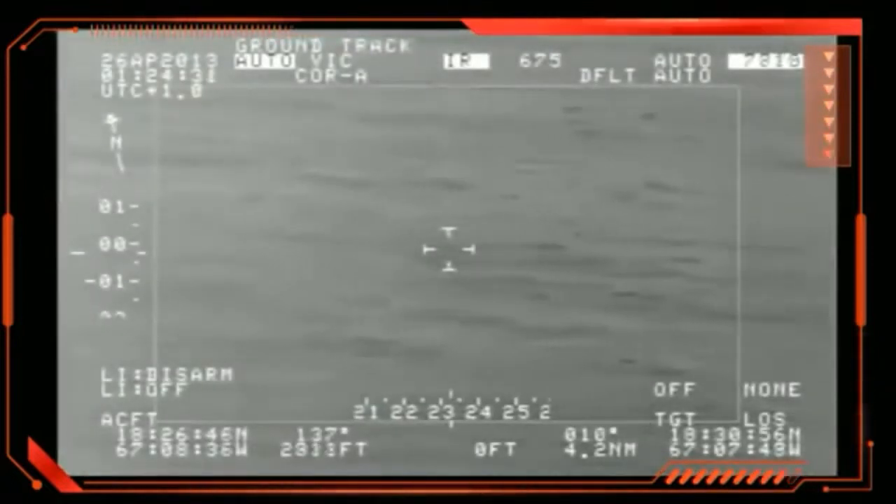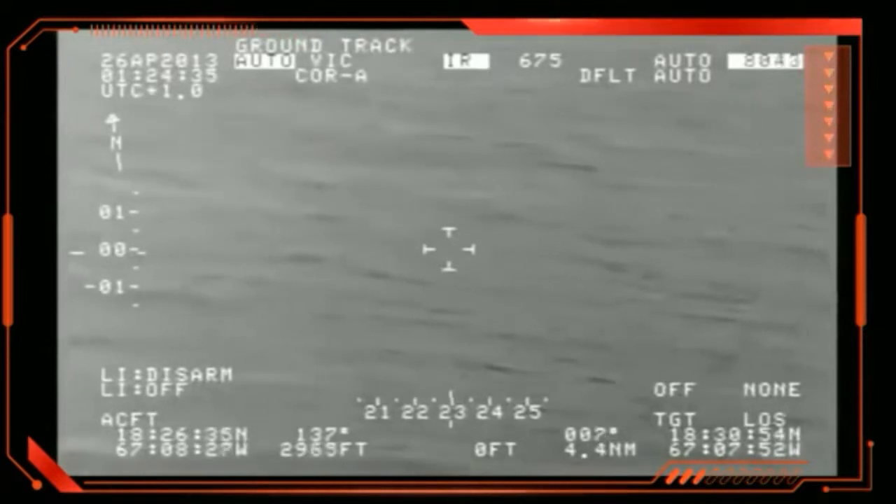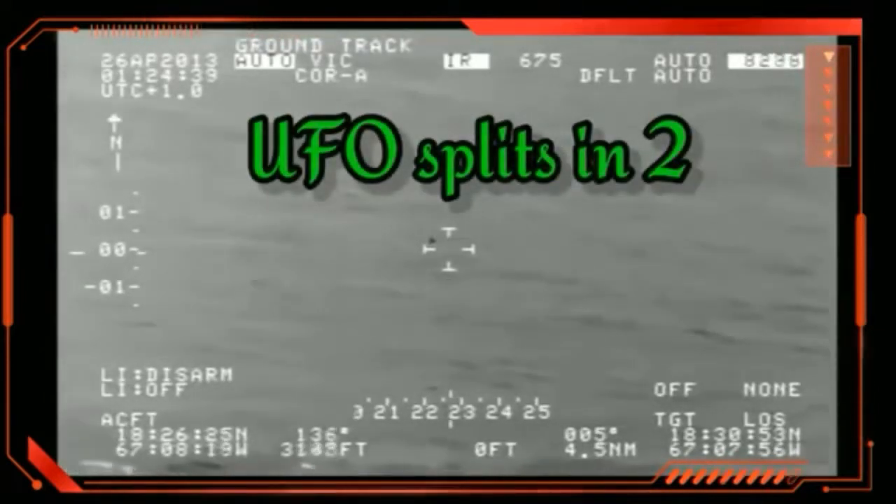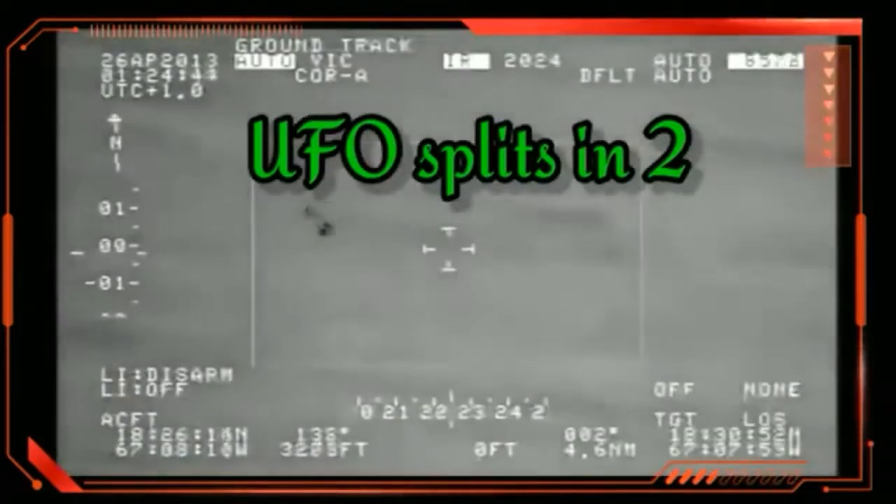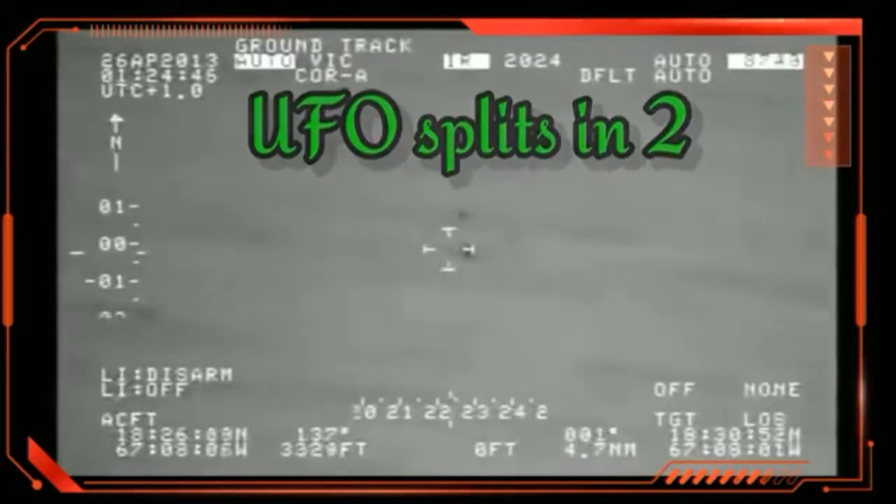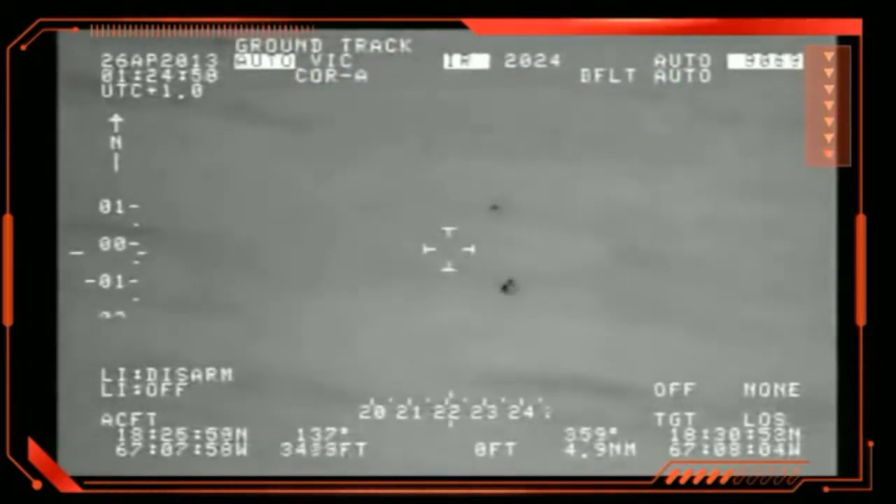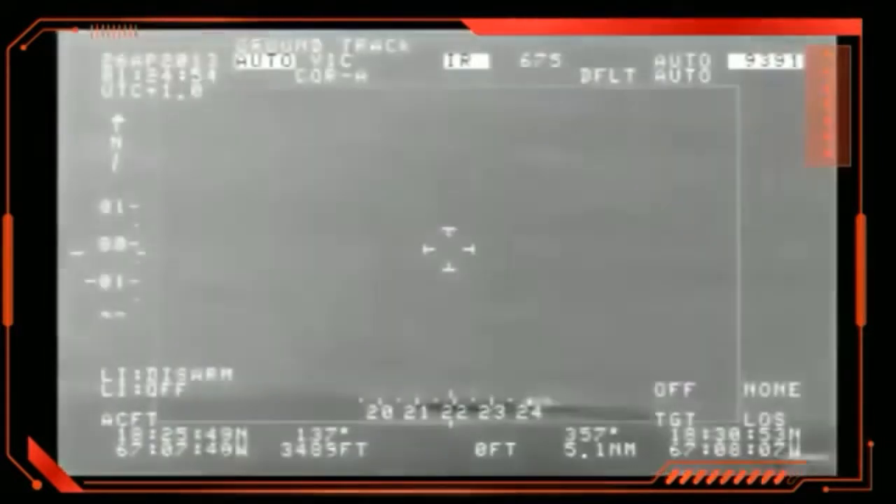And also, I want to show you where you're going to see it split into two. Again, at first I thought, okay, it could be a bird. And by the way, that is the ocean you're looking at below right there. And the craft came out of the ocean, traveled at just an incredible rate of speed, right? Then it kind of morphed into two, and that's what you're looking at now. And then it goes back into the ocean.